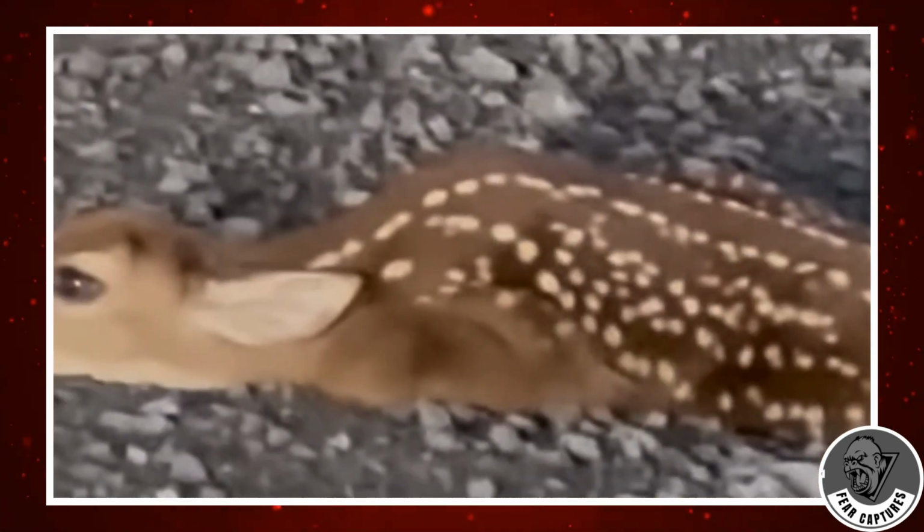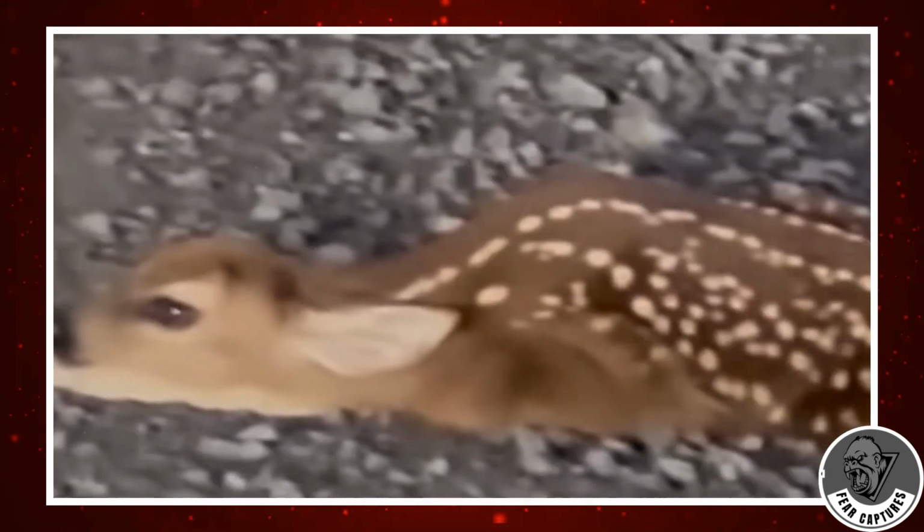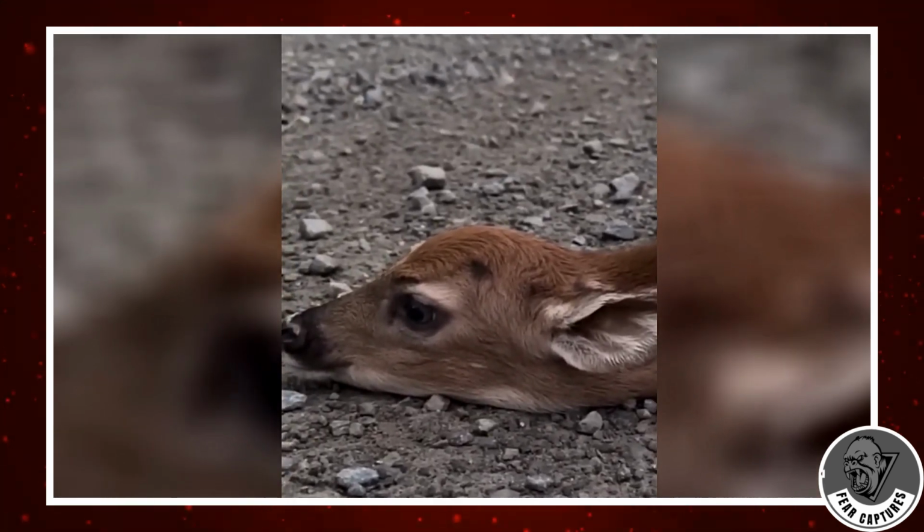They're pretty easy to spot. Still, it's such a sweet and funny moment to watch. These little fawns are lying down on the road, trying to stay as still as possible. Maybe they learned it from their mom, or maybe it's just something they naturally do.